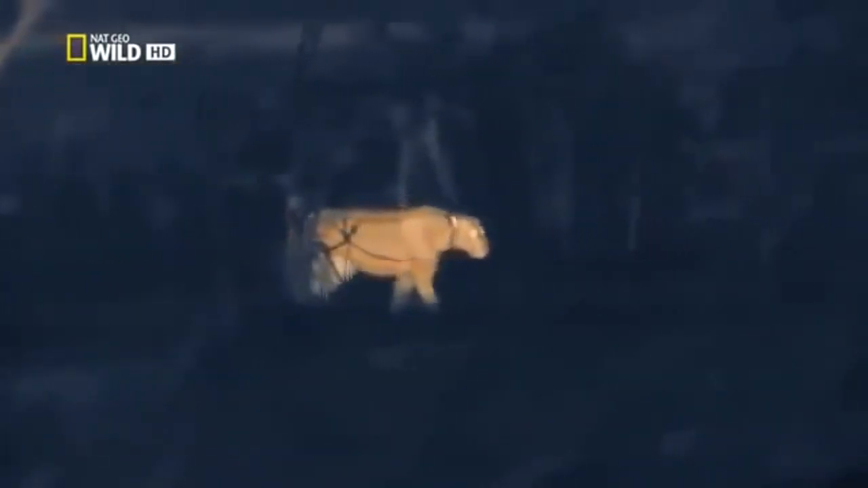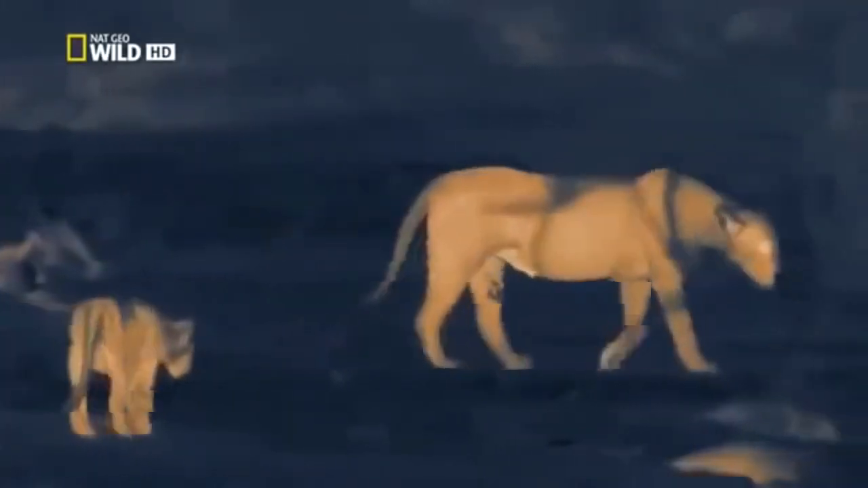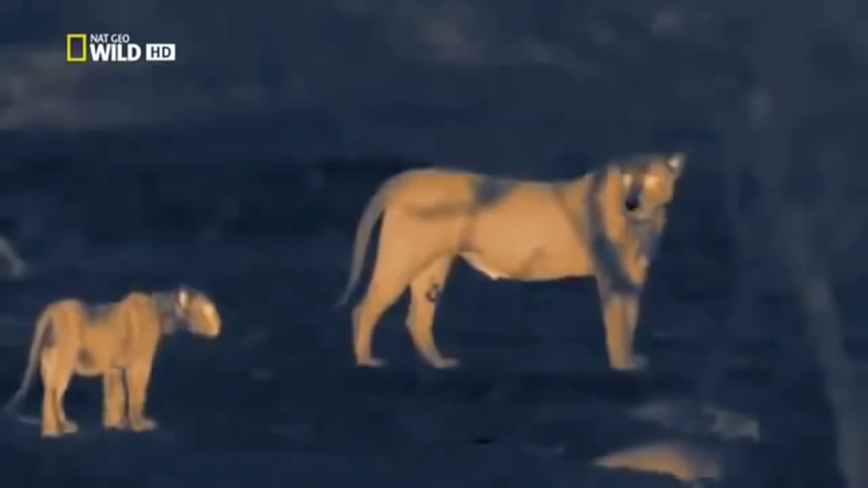Their sense of smell is many times better than ours. At night, noises travel much further in the cool, dense air, and the lions recognize the slightest sound. Unlike by day, prey isn't coming to them at a waterhole. If they want to catch more than a mouse, the lions must walk to find dinner, many hours if need be.